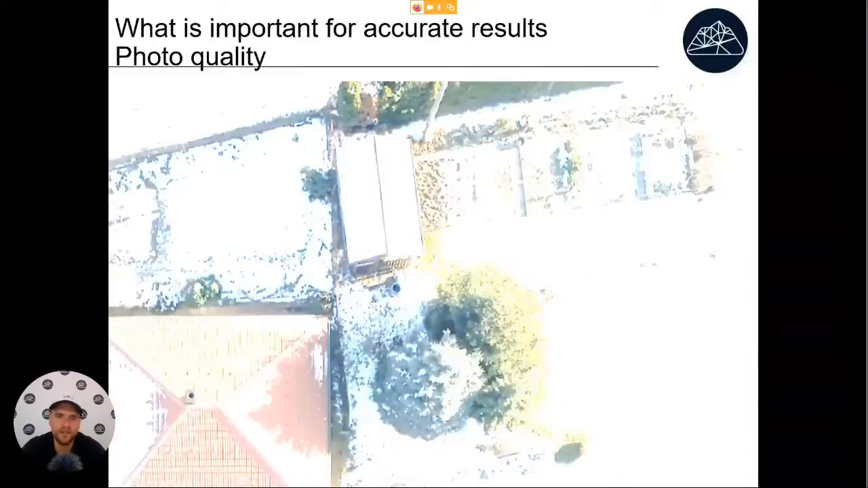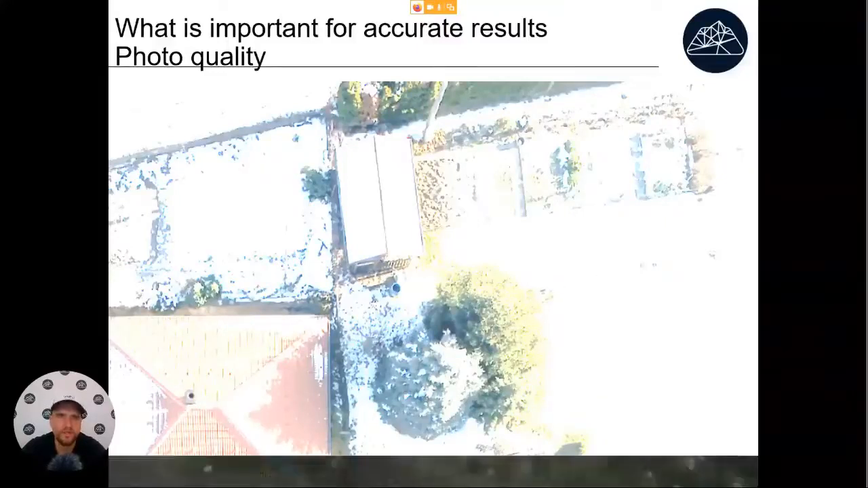On the other hand, it's also important that photos are not overexposed. This is an example of overexposed photos, and you see that here you have areas that are completely white. In this kind of completely white area, there will be no feature points, image matching won't work, and what we will get here is just an empty spot in our point cloud. So it's also important to have the correct exposure settings.